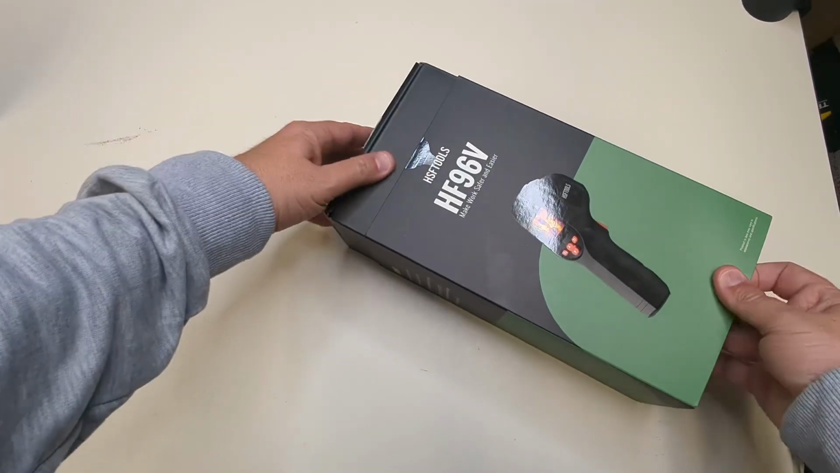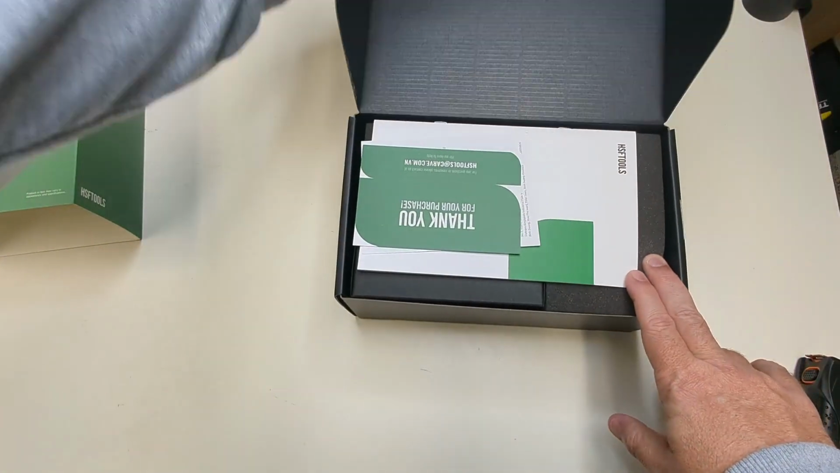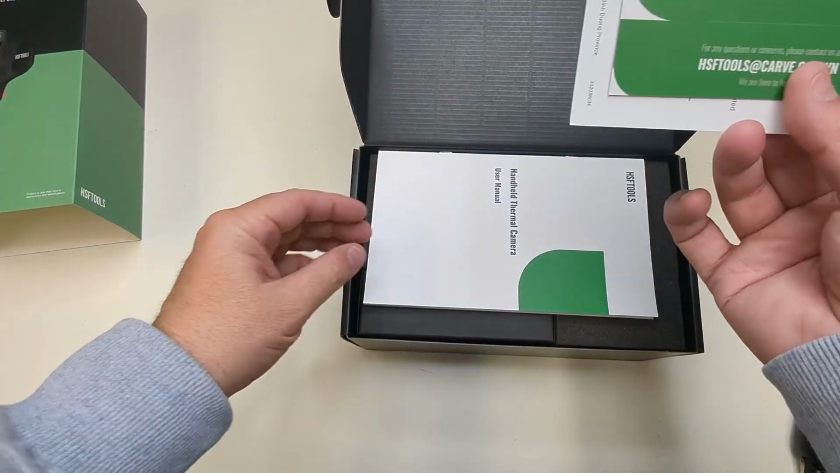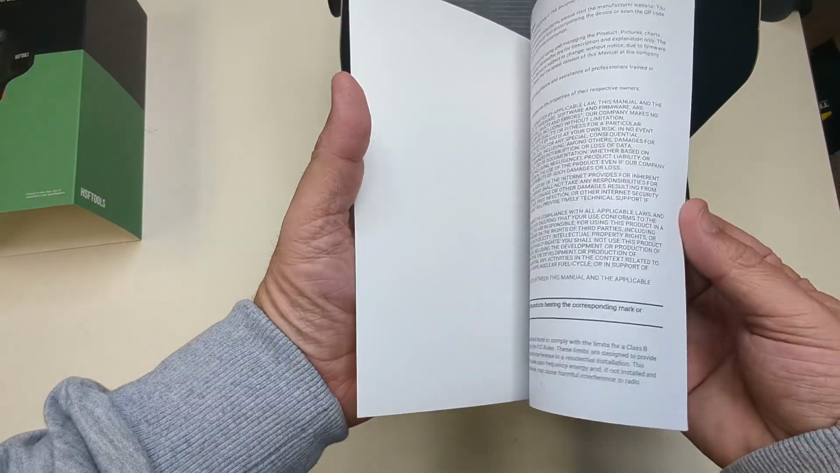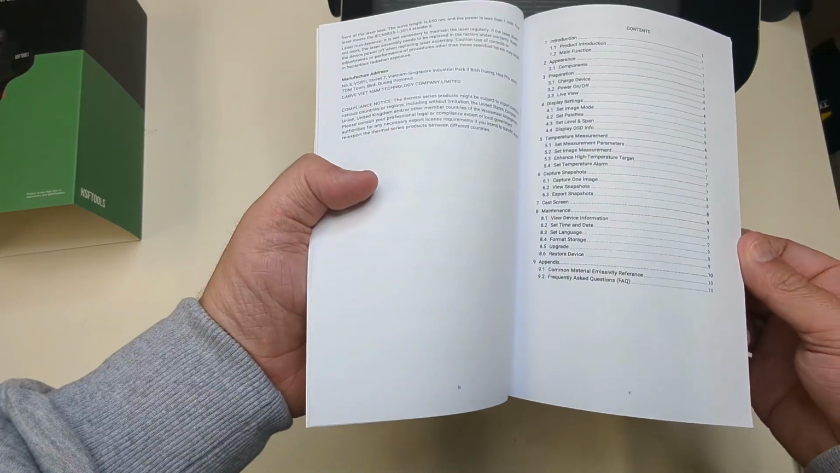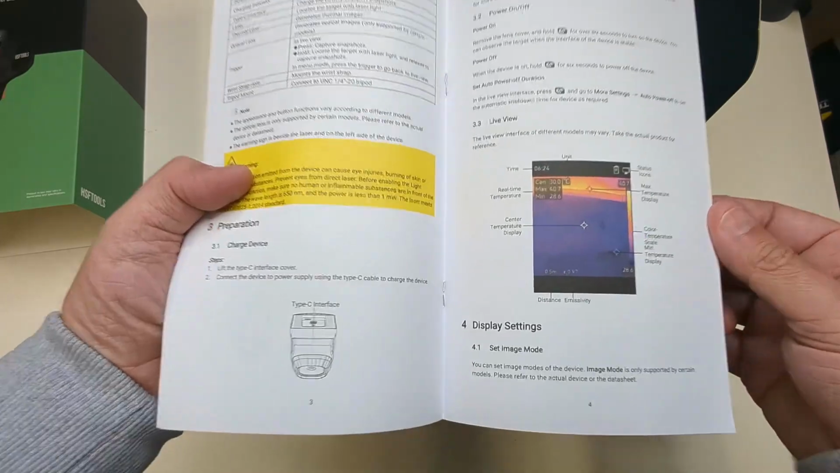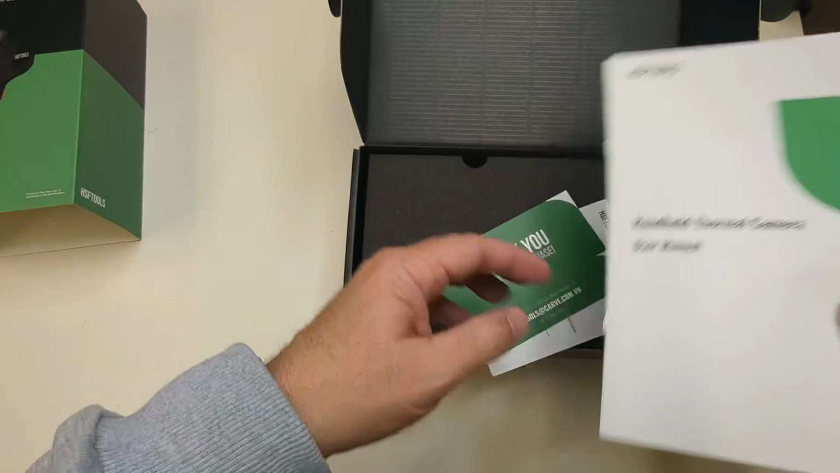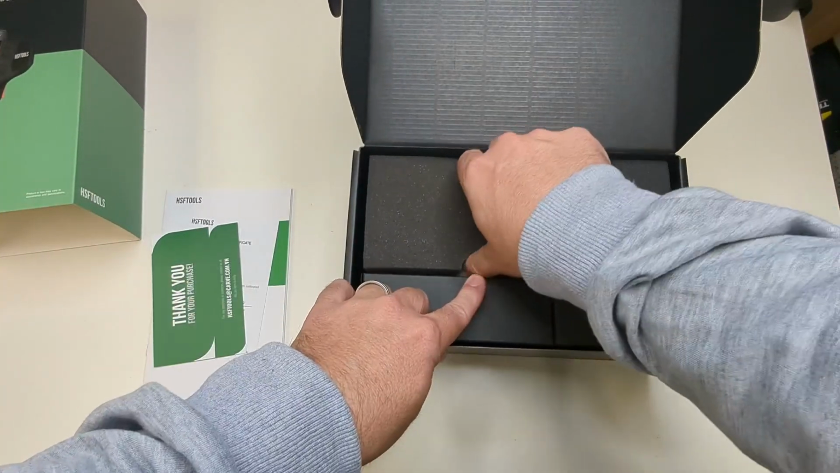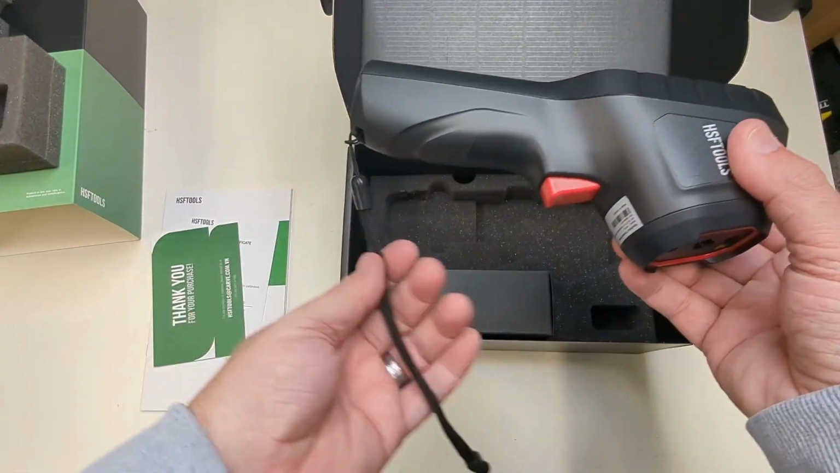Okay, so out of the box, you're going to get a thank you with an email. You're going to get a user manual, go through all the details, has different languages, talks all about setting up everything here. You can see all the details here as far as your live view, thermal, your power on, stuff like that. So here is the actual camera itself.